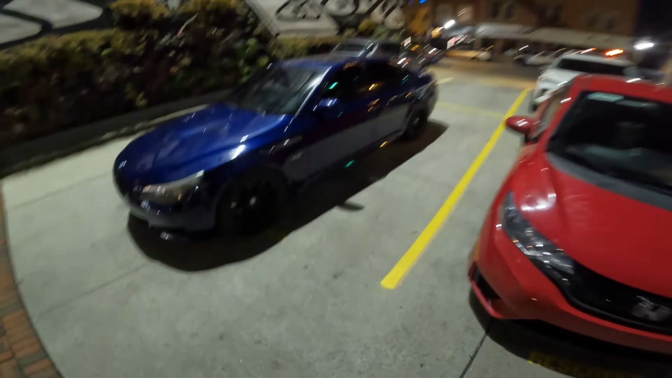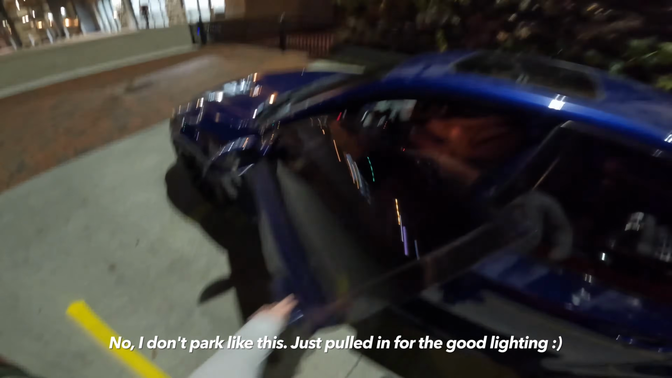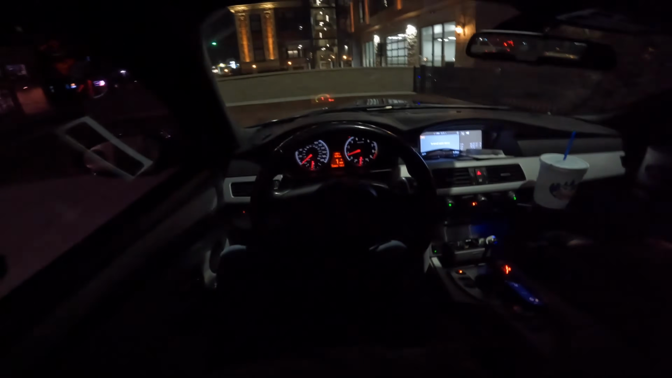So let's go for a ride, a little night cruise. I do have Bridget with me. She's grumpy because we're leaving so late for Atlanta. Had a busy day.